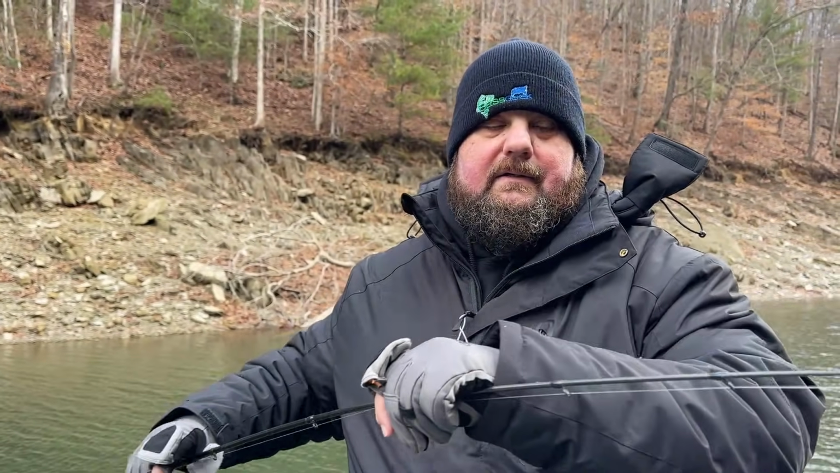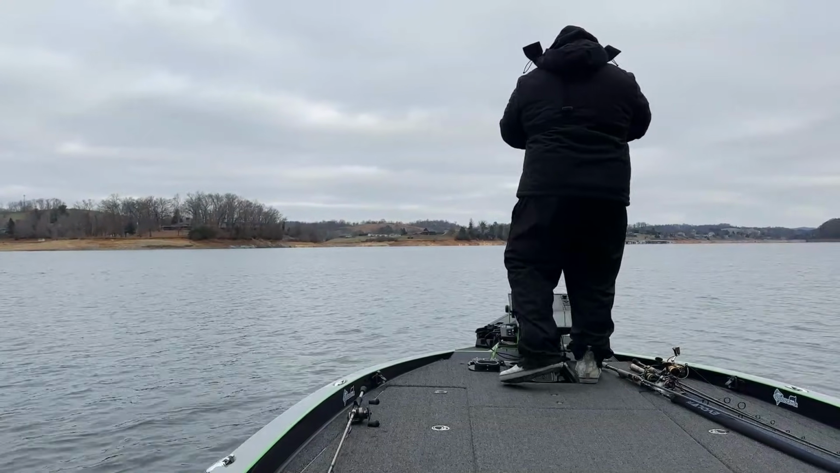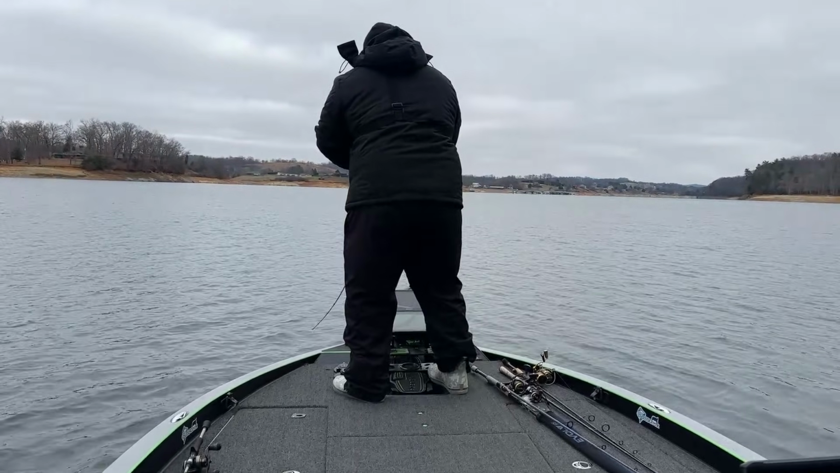But unlike what everybody else tells you when they say, hey, go to the mouths of the creeks when the water temps get that cold, or go to the main lake, you can actually take an A-rig and go back. And the reason why I say an A-rig is because a lot of times it's going to have a lot of drawing power. It's going to pull those bass up off the bottom so that they'll hit. We'll talk a little bit more about that in just a minute.